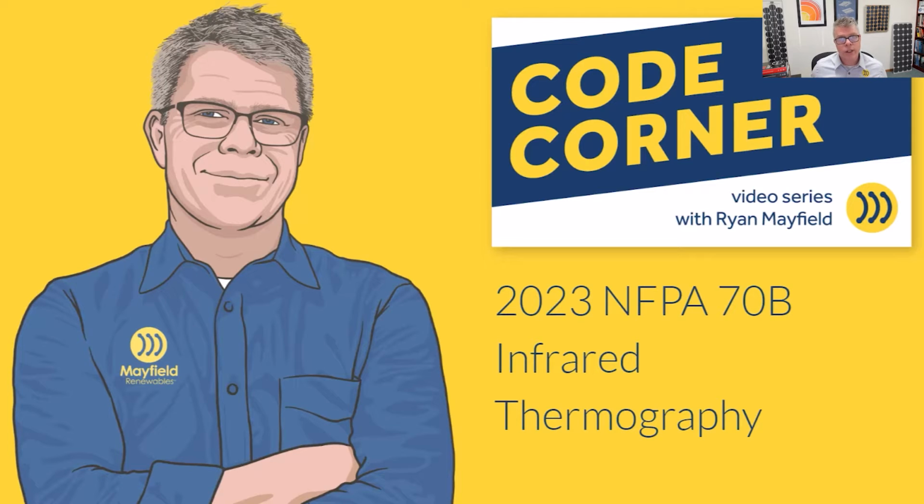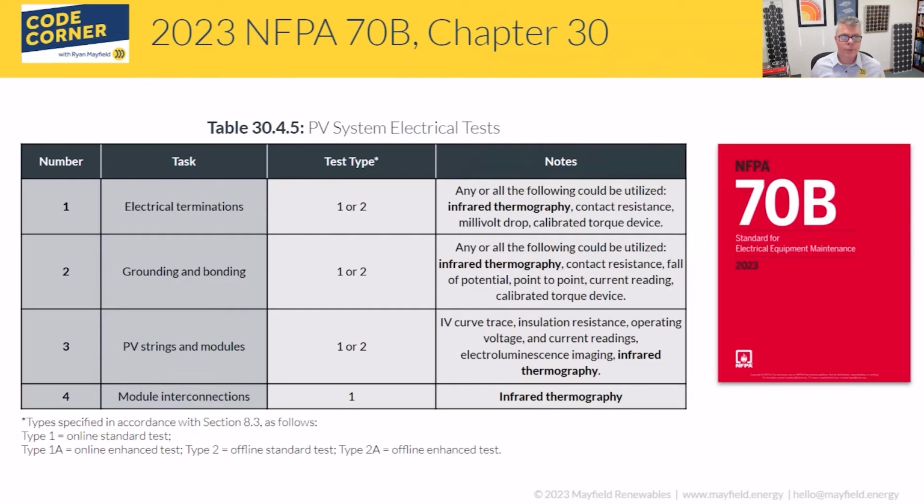So in 2023, Chapter 30 was added, so there are photovoltaic system specific requirements that are now listed in NFPA 70B. Thermography is not new to 70B. The PV systems are new, but there are also some changes in the 2023 version regarding infrared thermography, so we'll touch on those as well and how they apply. It's going to apply across all electrical systems, so PV systems will be included. There's brand new stuff on both fronts for infrared thermography.